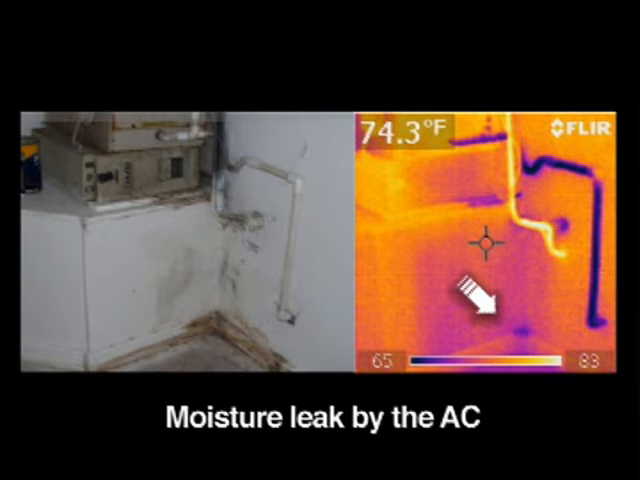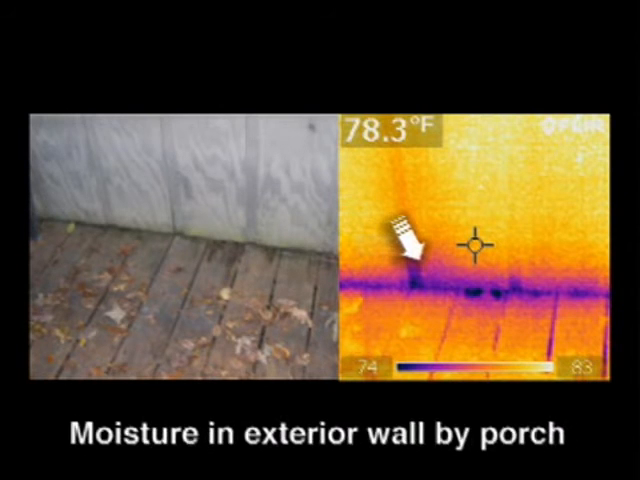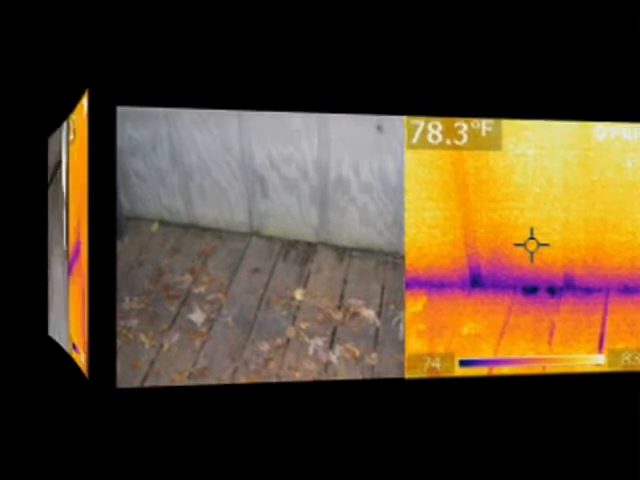The next set of photographs, look at the wall here, and we see right at the base of the wall that there's moisture bleeding through from the inside, showing up as a darker image as that water cools that material, and the camera can detect the change of temperature, so the cool area looks like that dark area on the bottom of that wall, and that's how the moisture is seen with the thermal image, whereas if you look at the photograph with the naked eye, you wouldn't see anything.